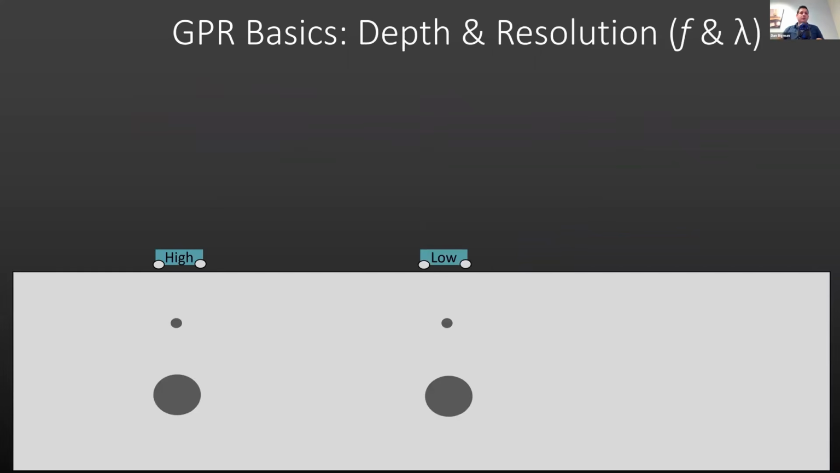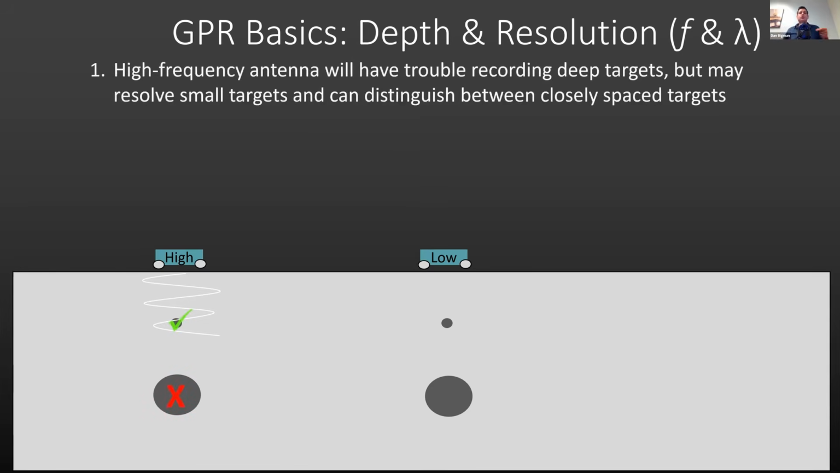Okay, finally, we're going to talk a little bit about frequency and resolution and depth. Each GPR puts out a range of frequencies, but it tends to have what we call essential frequencies, or at least impulse radar does. And the higher the frequency of any given antenna, the shorter the wavelength. And with a shorter wavelength, you're able to resolve smaller targets, but you will struggle to resolve deeper targets, regardless of how large they are, because the shorter the wavelength, the shallower it's going to investigate.